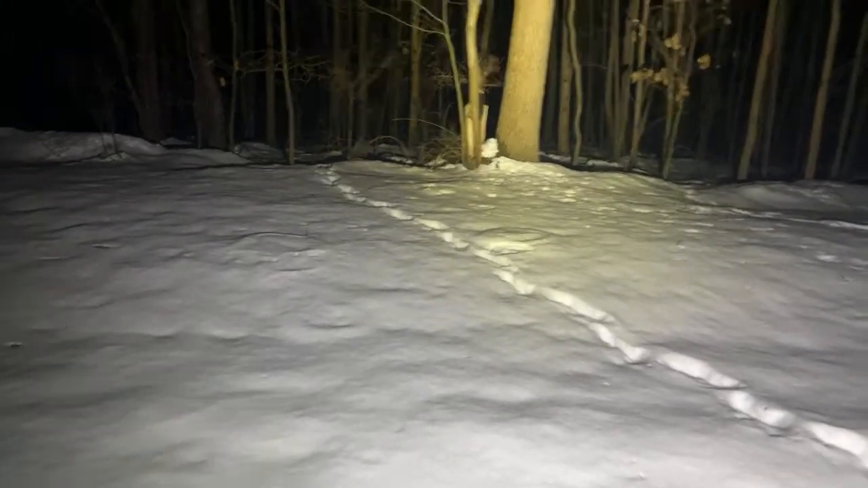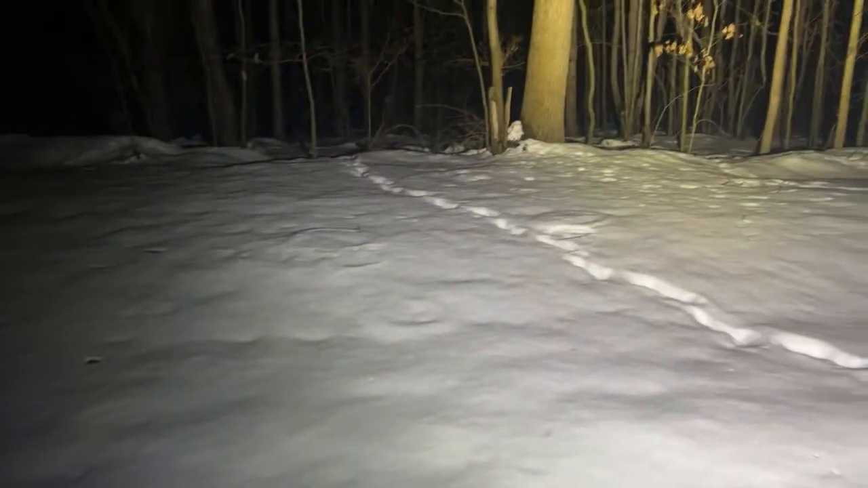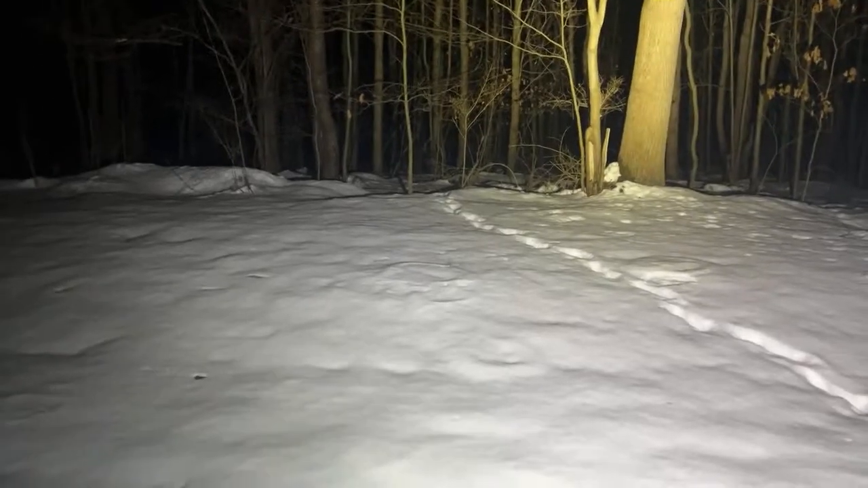Yeah, that's the train. And I'm hearing something down there. Some of those are Canadian geese, but I'm hearing something else. I'm not sure why they didn't fly south.